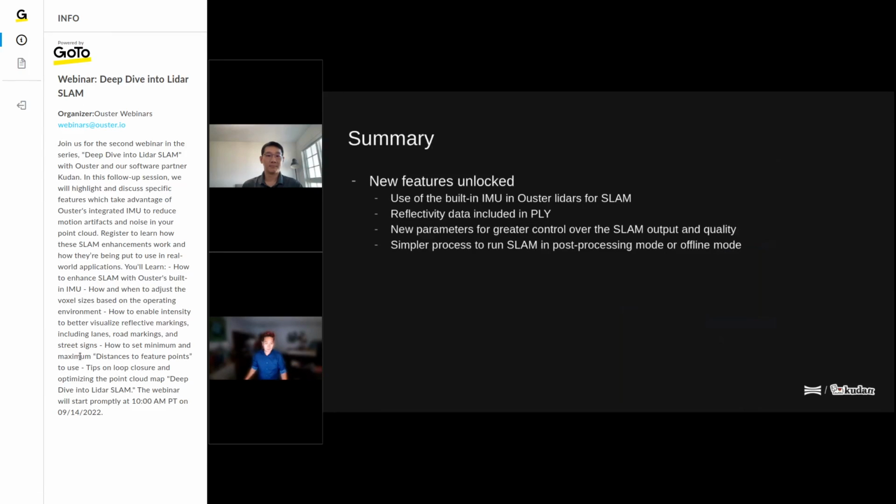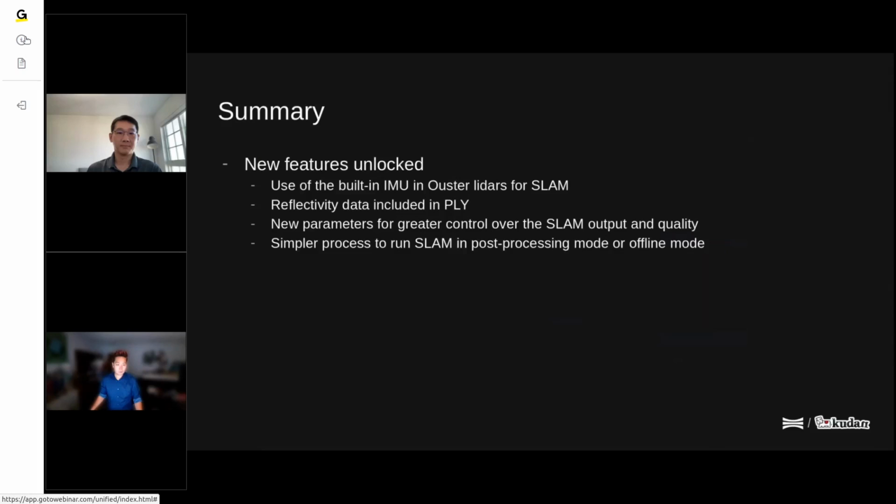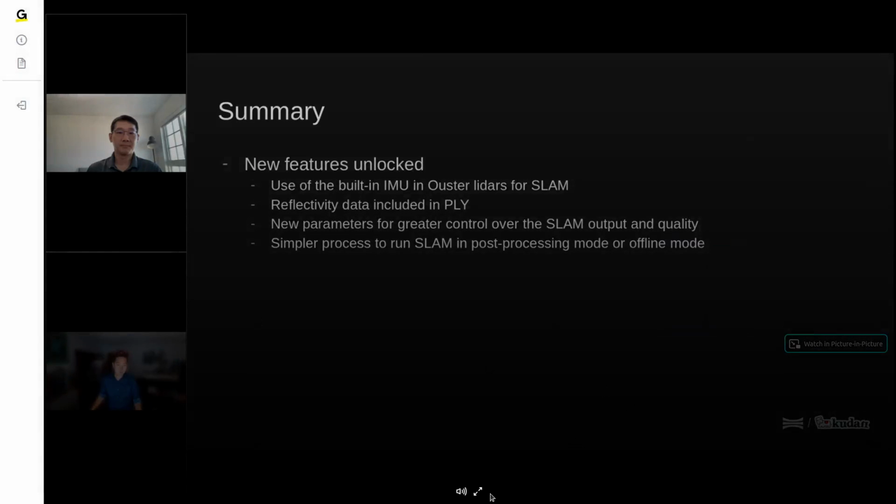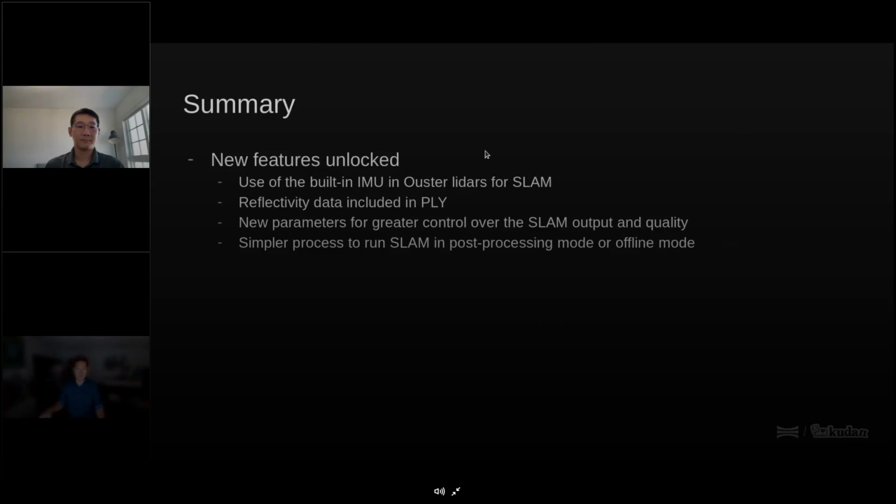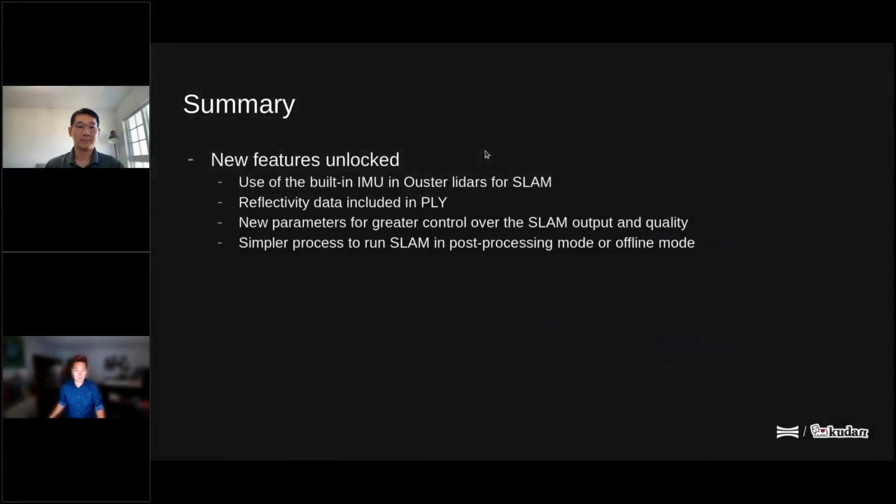So if you open up, for example, a street scan of roads, you'll see a lot of the ground signs and street signs light up really well. And then we covered a whole bunch of parameters that you can tweak.